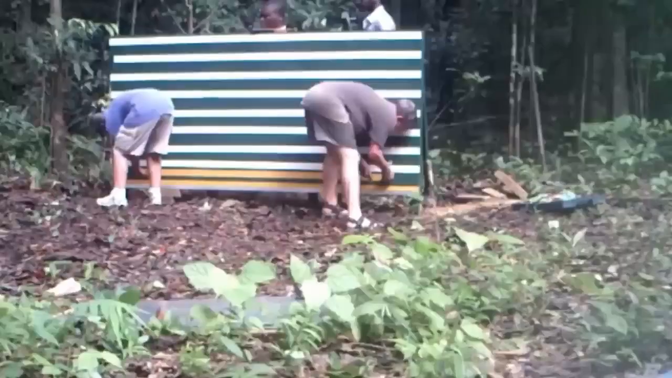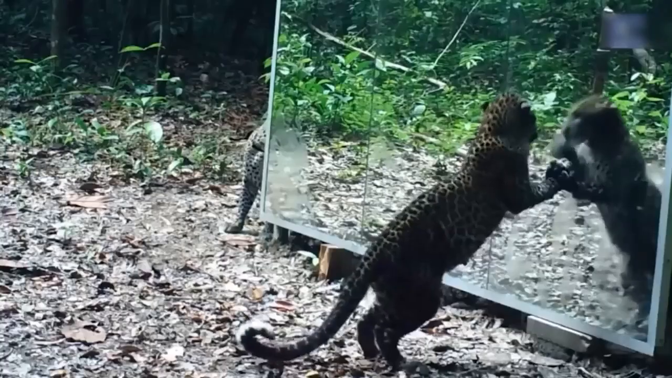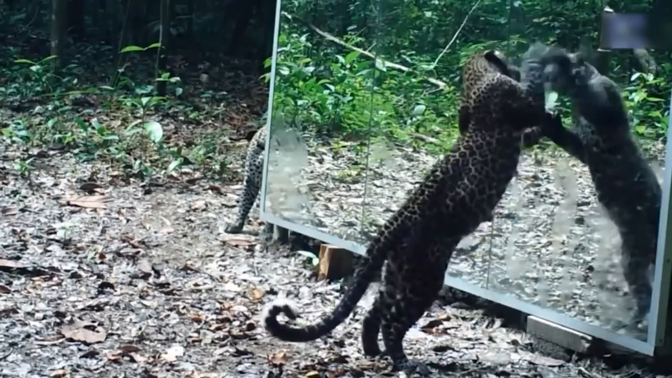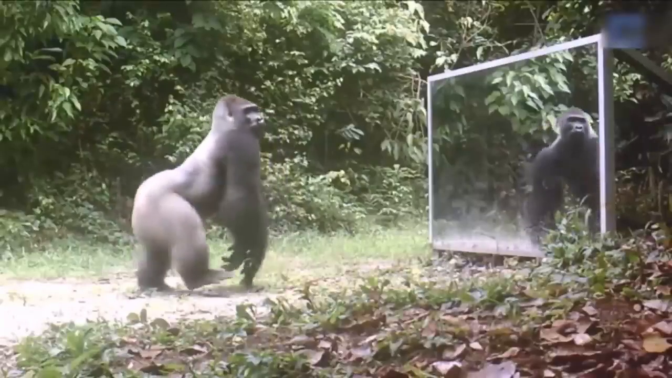There was a French photographer who decided to set up a camera and a big mirror in the middle of the jungle. He wanted to see how the animals would react to their own reflections. And guess what? It turned out way crazier than he expected.